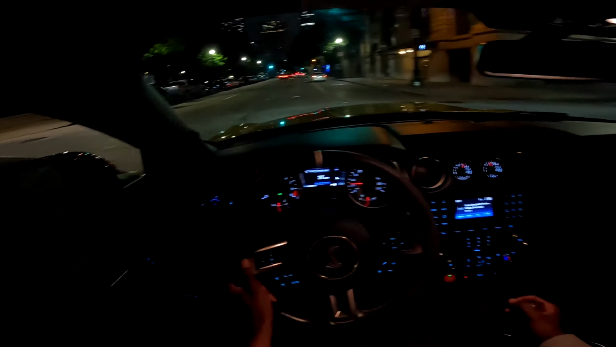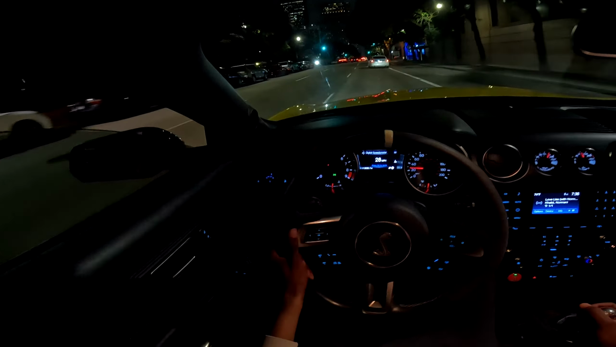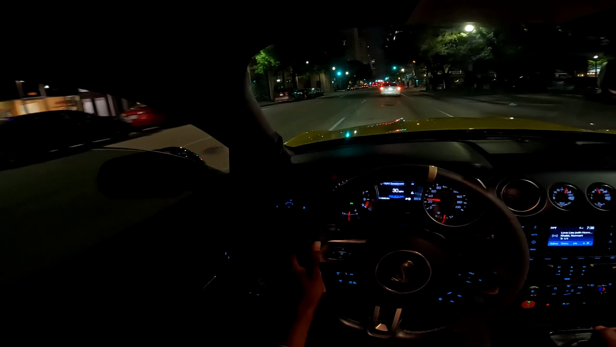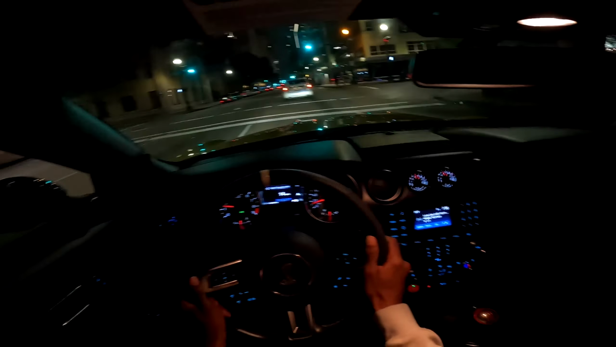All right, we downtown. Damn, they getting lit over there. I forgot how bad these roads are in Houston. There's probably cops everywhere. It is a Friday night. People are out.